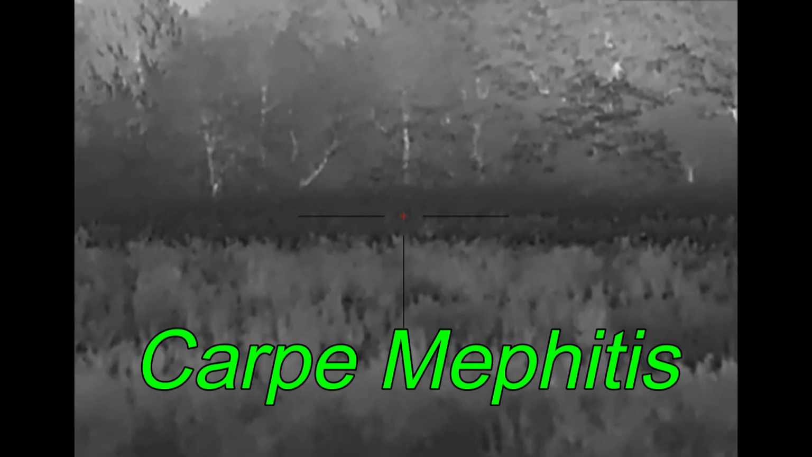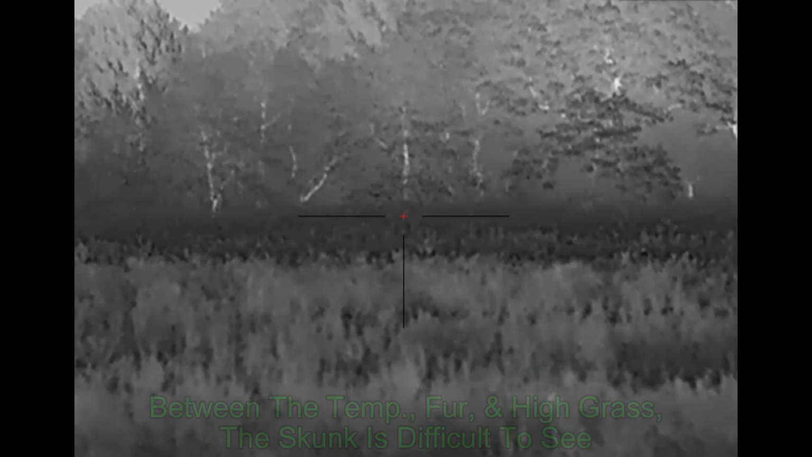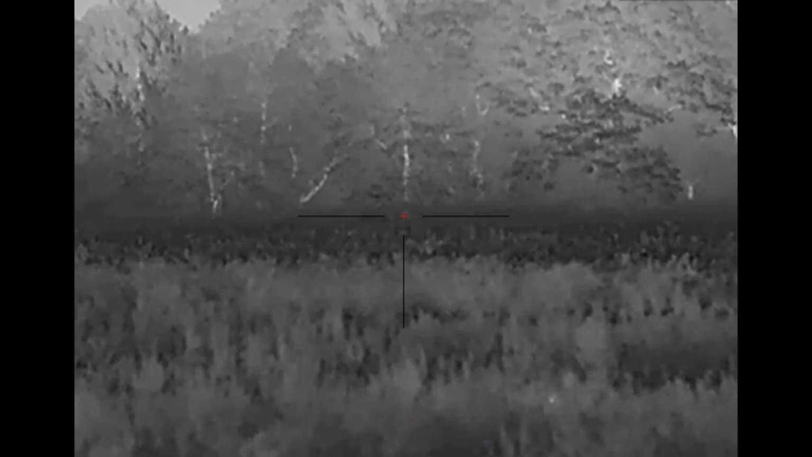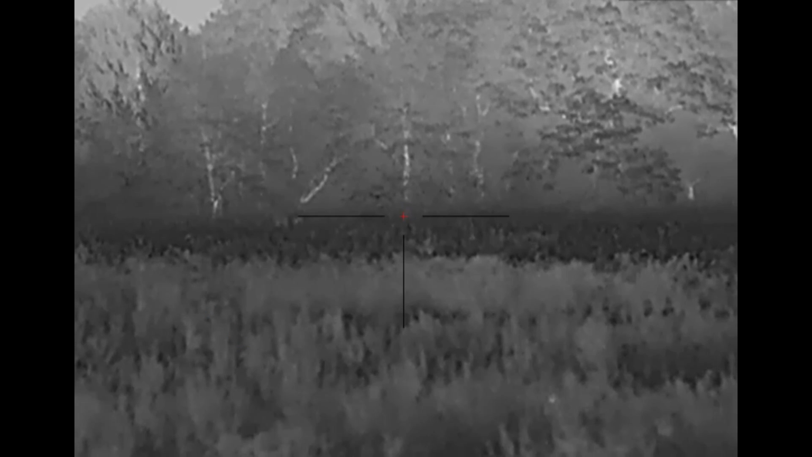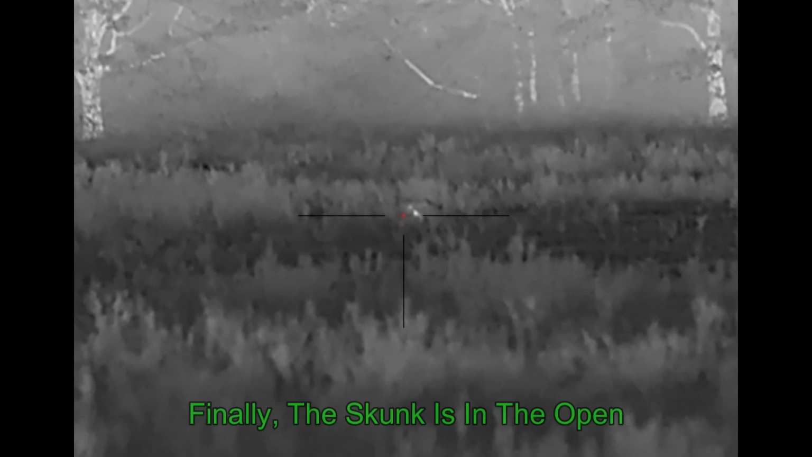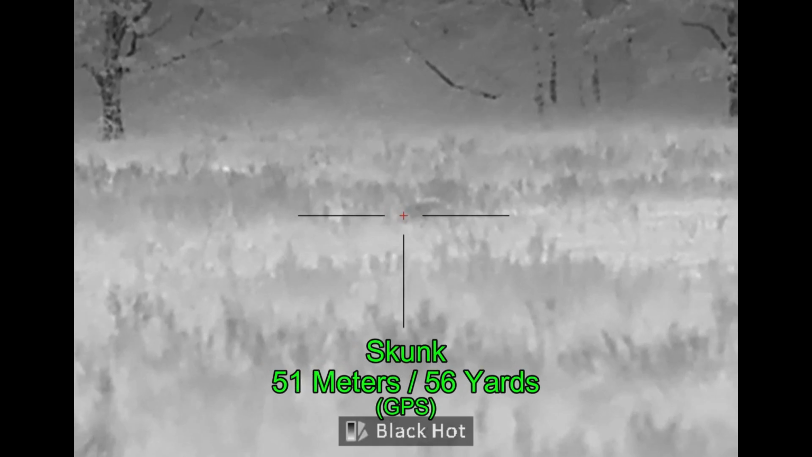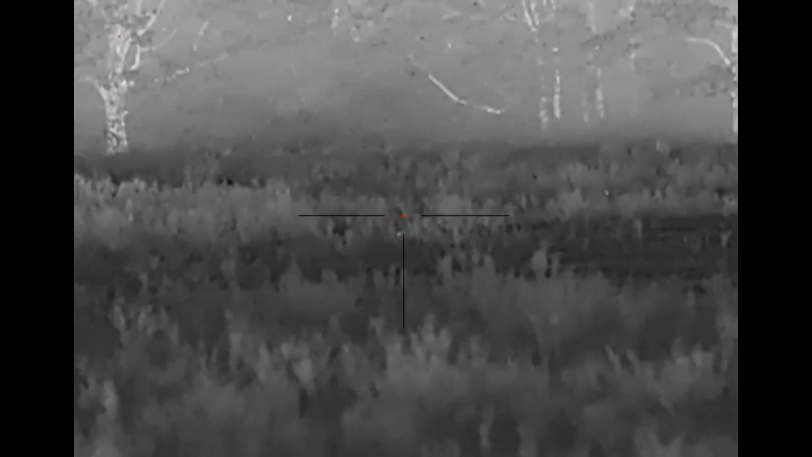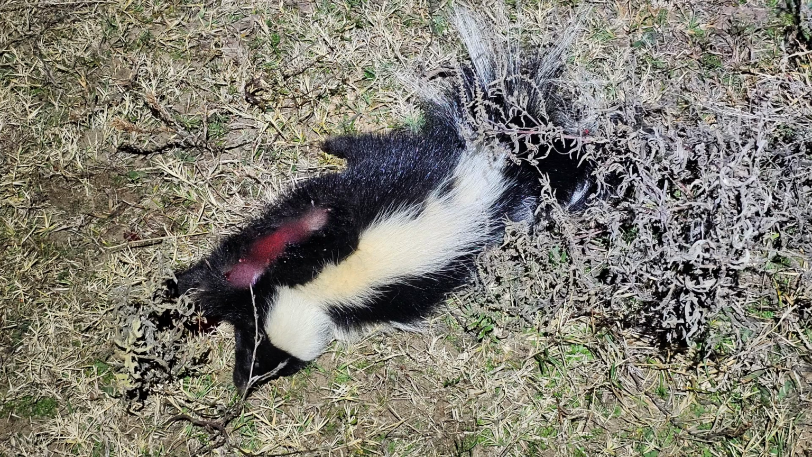Moving on, Carpe Mephitis. This is my landowner that really has a skunk problem. There is a skunk in the high grass. It's very hard to see because of the temperatures. The skunk has fluffed up its fur, and so the fur looks to be about the same temperature as the vegetation. And it's very hard to spot except for the head. And you see the little head there on the left poking through the foliage. You can hear the truck in the background, you can hear the wind. Finally the skunk is out in the open. I changed the color palettes to see if I can get a little better view of what the skunk looks like before finally shooting it. Skunk down.